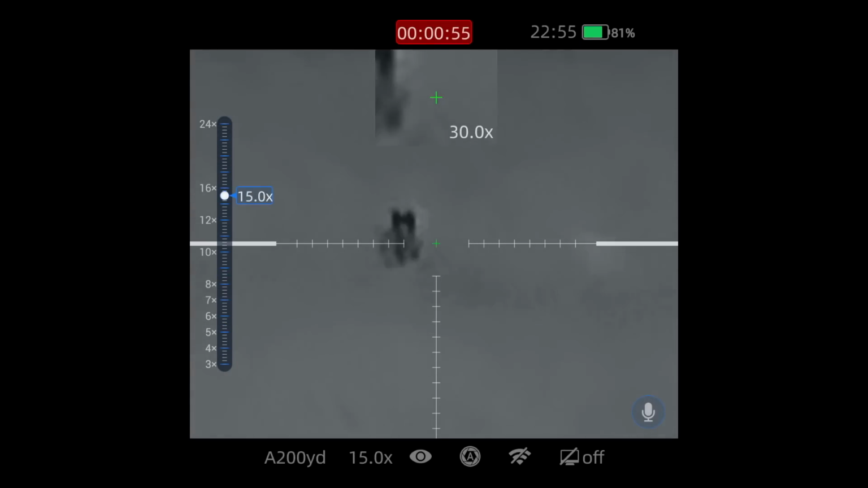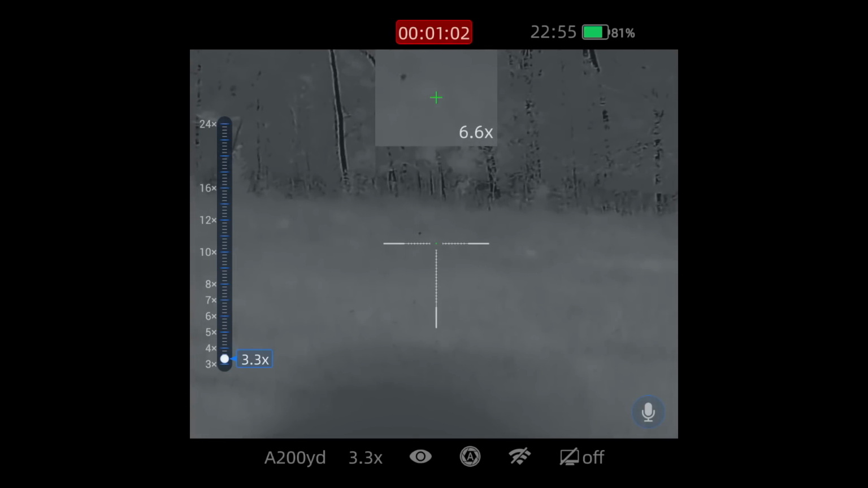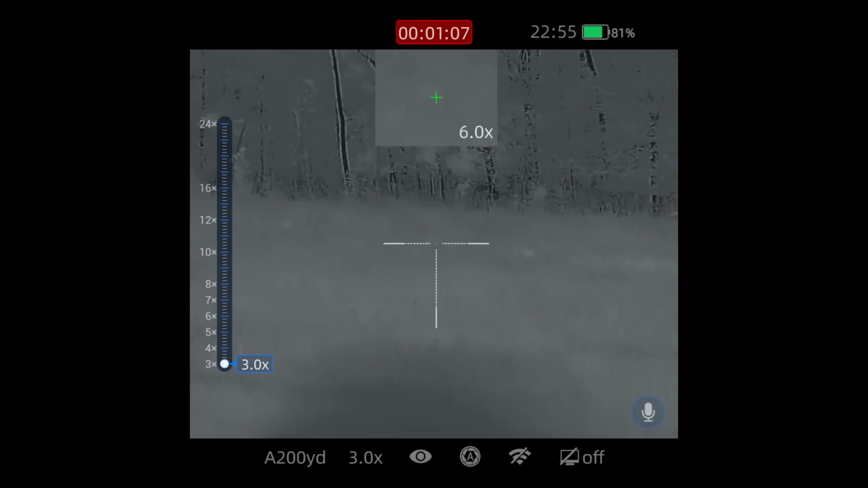No, he's still up the hill. I got him that time. Damn it. That's my bad, God. I mean, I really thought he was gonna die right there.